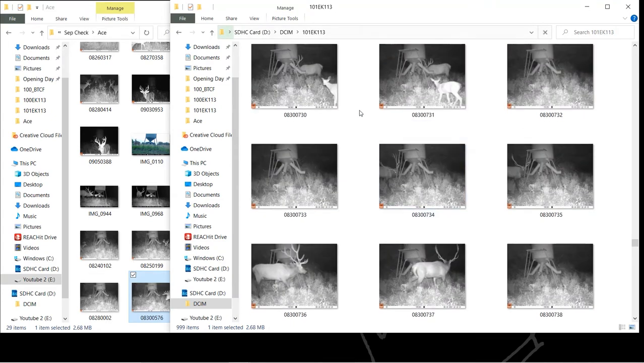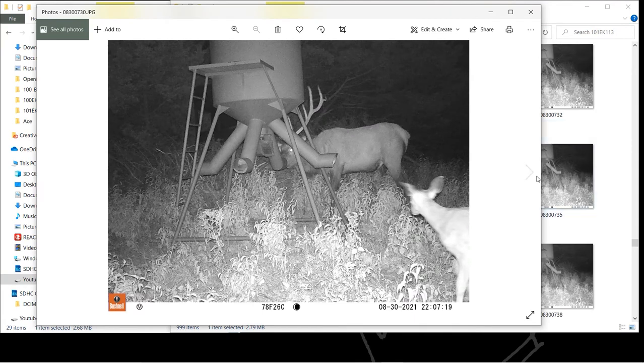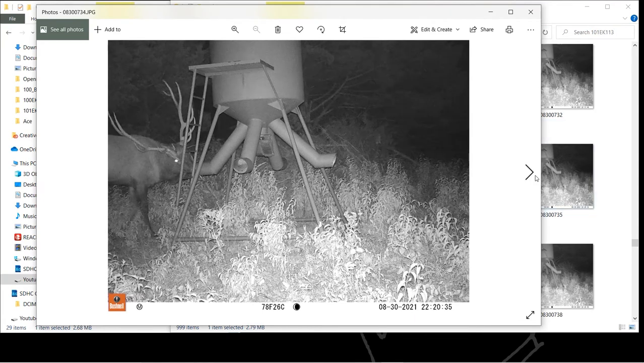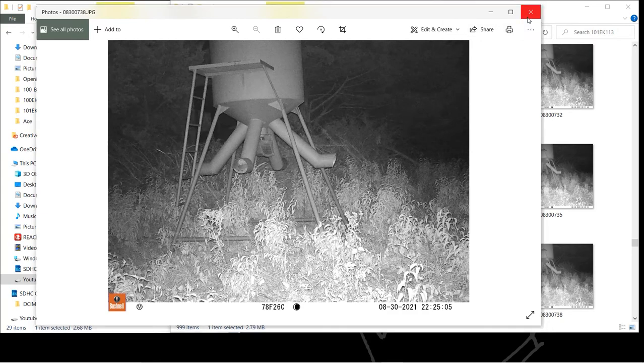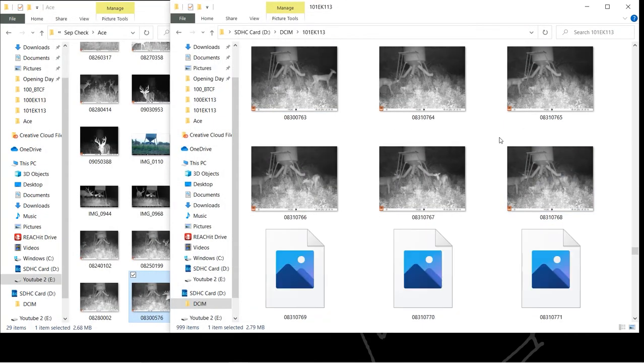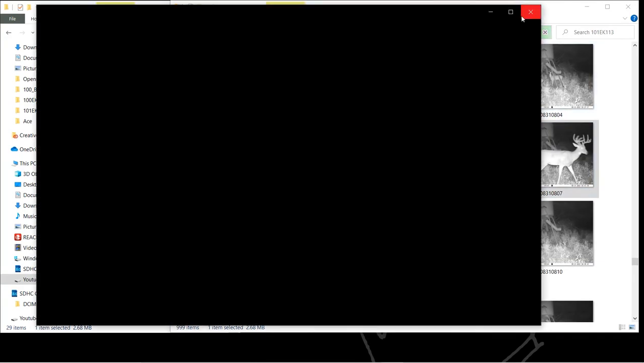Oh, here's the elk. So this should be the same elk. This is where the elk tend to hang out more. Yeah, it's the same elk. So I expect to see him here quite often. If I'm going to see him anywhere, I assume he's going to be here. So that COVID buck, a little bit better picture of him.